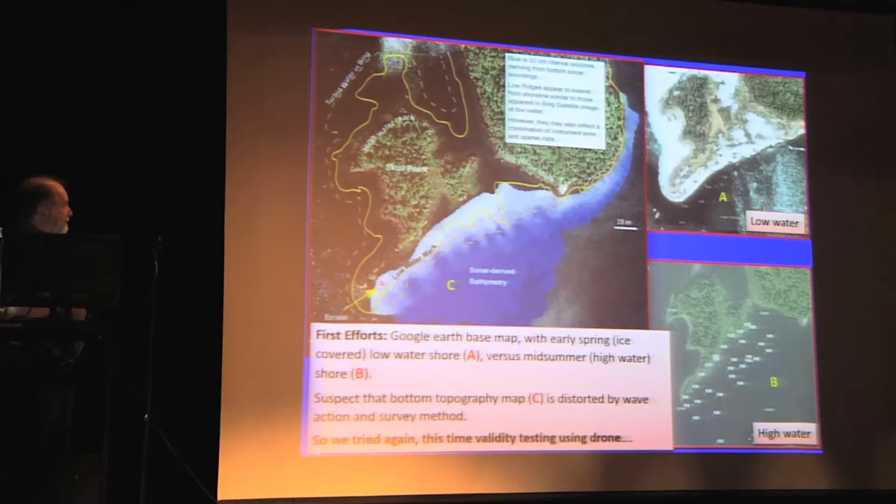This is what the landscape looks like when the dam is drawn down to its lowest level. You can't see the ground because of the ice cover. This is when the reservoir is full, so there's virtually none of the archaeological site that's left. This site yields a large number of Paleo-Indian and archaic artifacts.